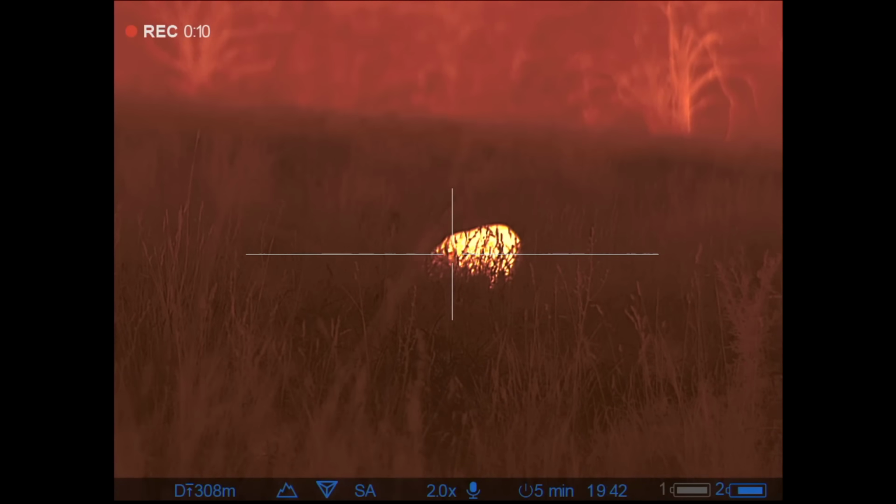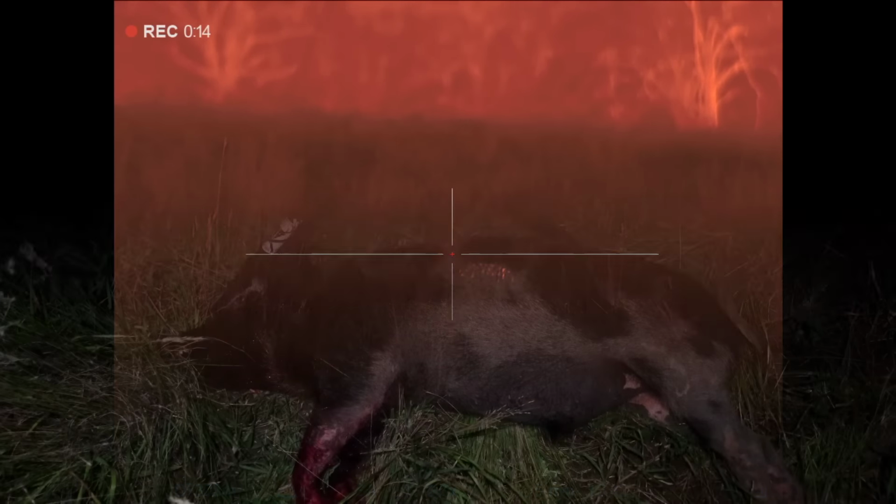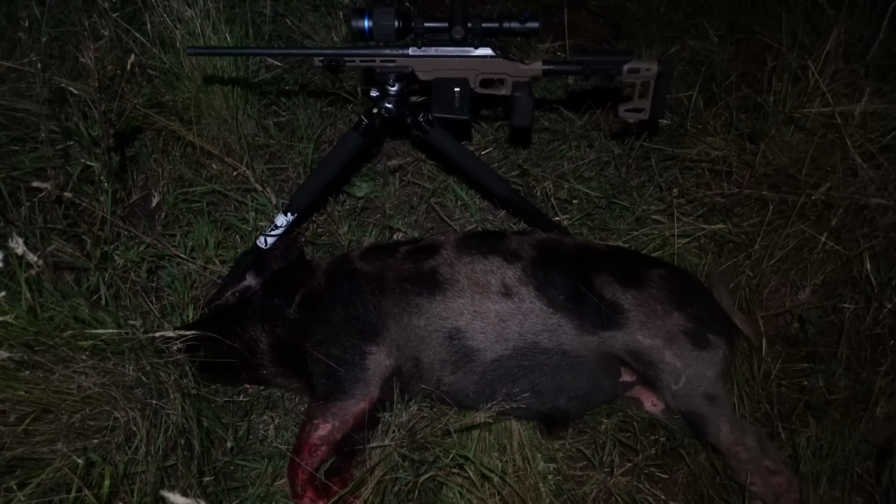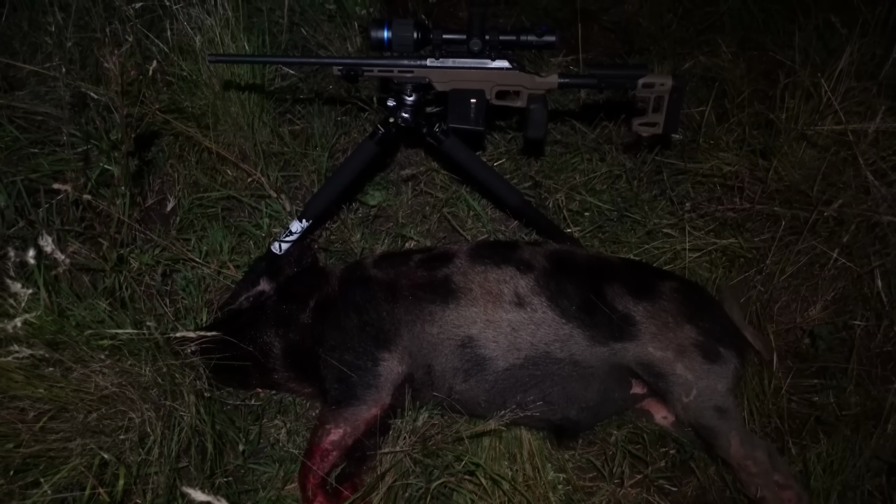Oi! That's a good sized boar. I'm even happier that it's the first paddock, so some good intel again from the property owner. So there's been a few pigs up in here, and it's just getting dark now, so crack of sunset, off to a pretty awesome start for the evening.